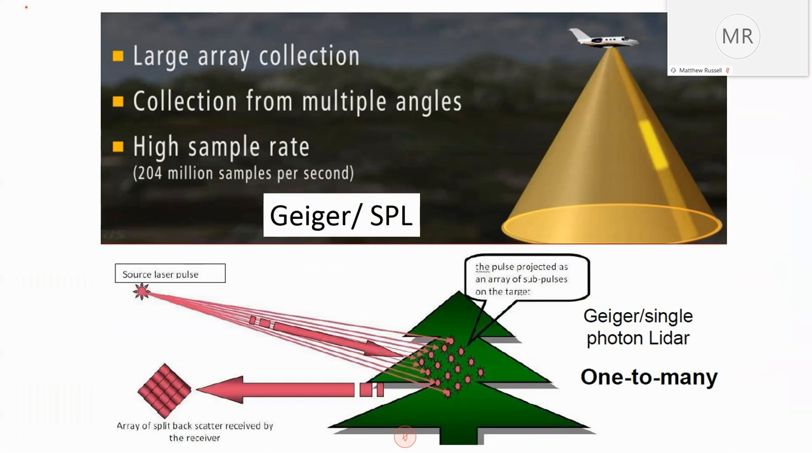We were hoping that we could penetrate the forest cover a little better than with a single or linear LiDAR. We were hoping that SPL would penetrate it a little better.